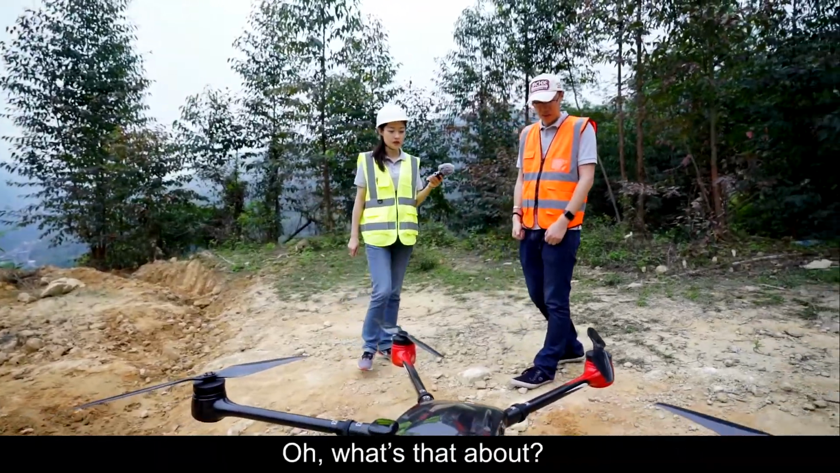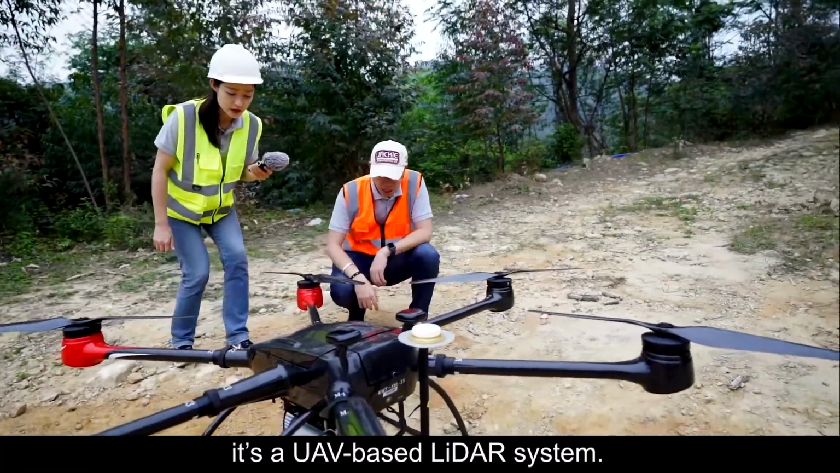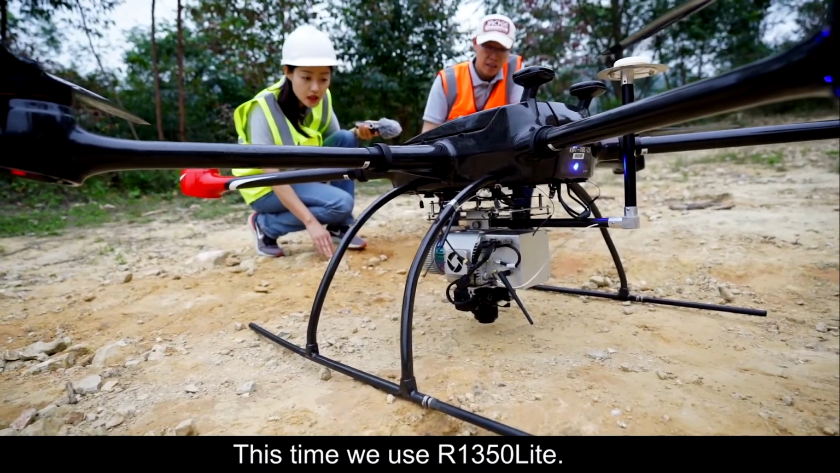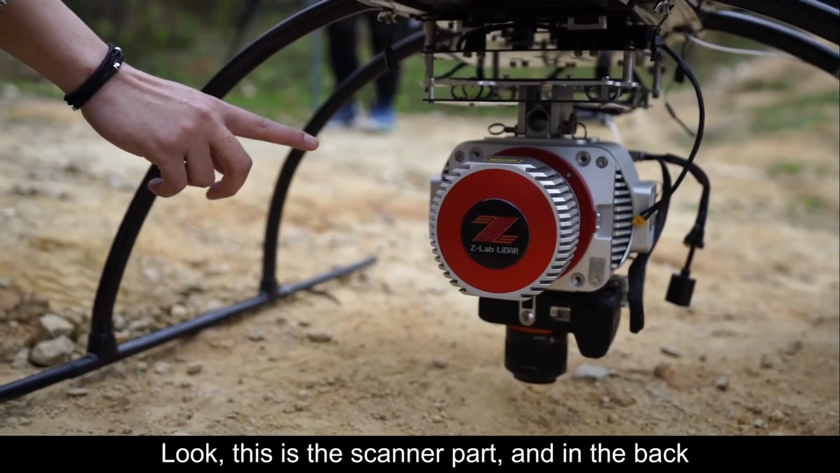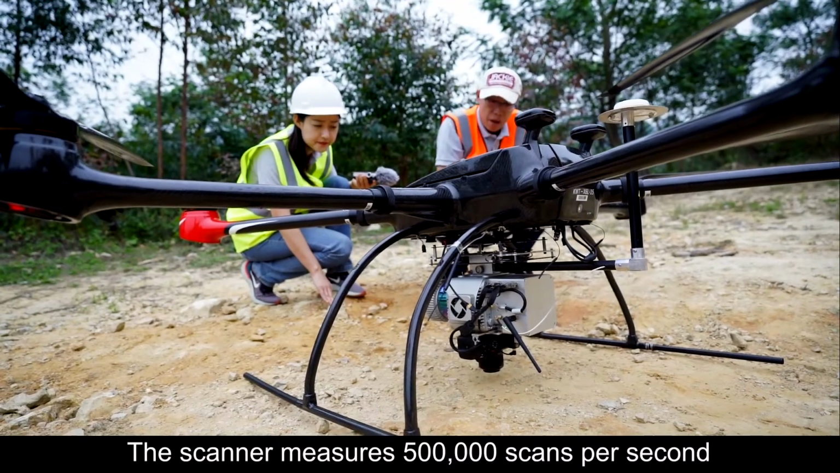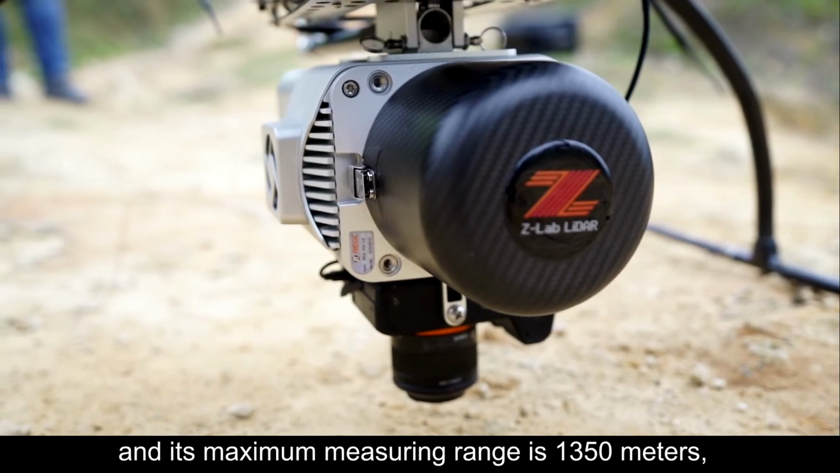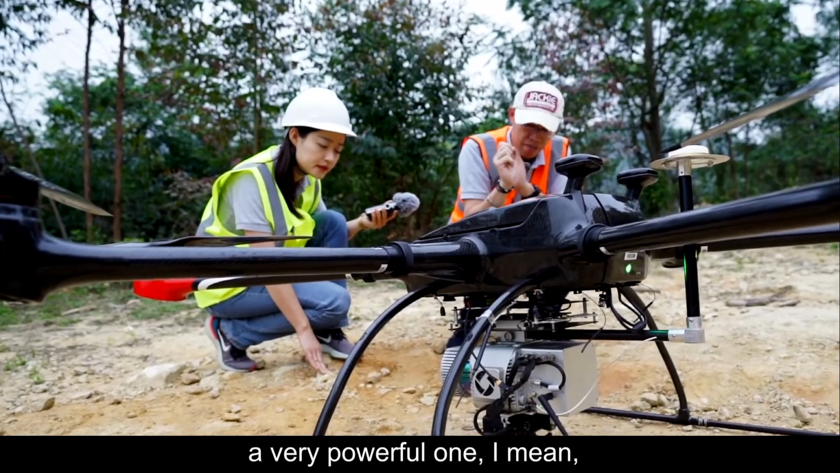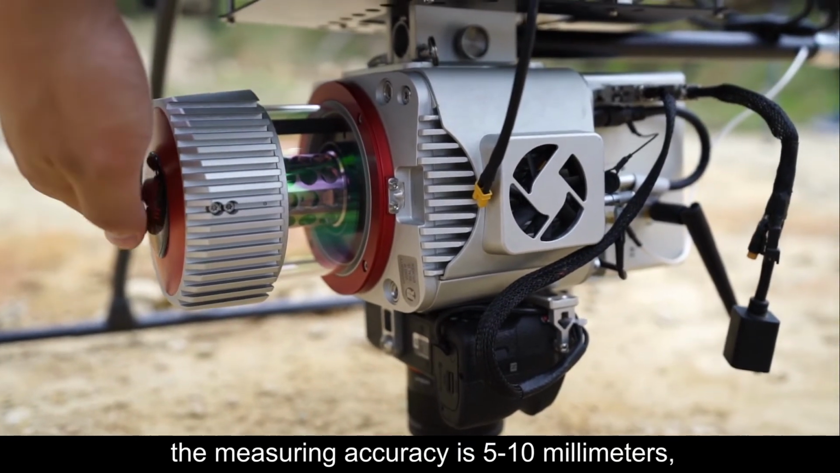Now we're here. Oh, what's that about? It's our workmate. It's a UAV based LiDAR system. This time we use a R1350 light. Look, this is the scanner part. And in the back we have IMU and GPS modules inside. The scanner measures 500,000 scans per second, and its maximum measuring range is 1,350 meters. A very powerful one. I mean, the measuring accuracy is 5 to 10 millimeters.